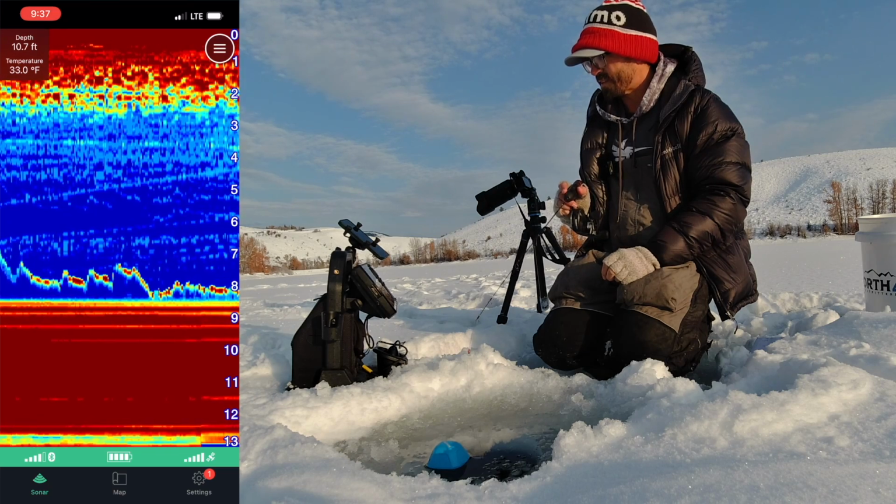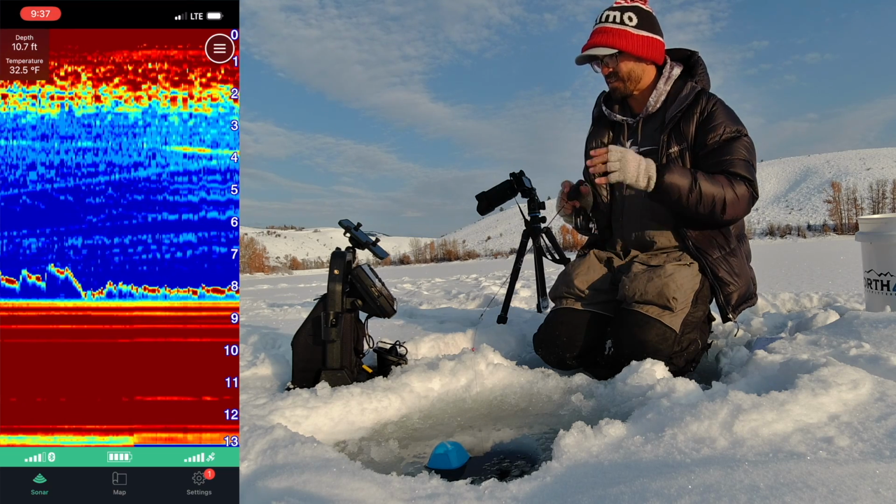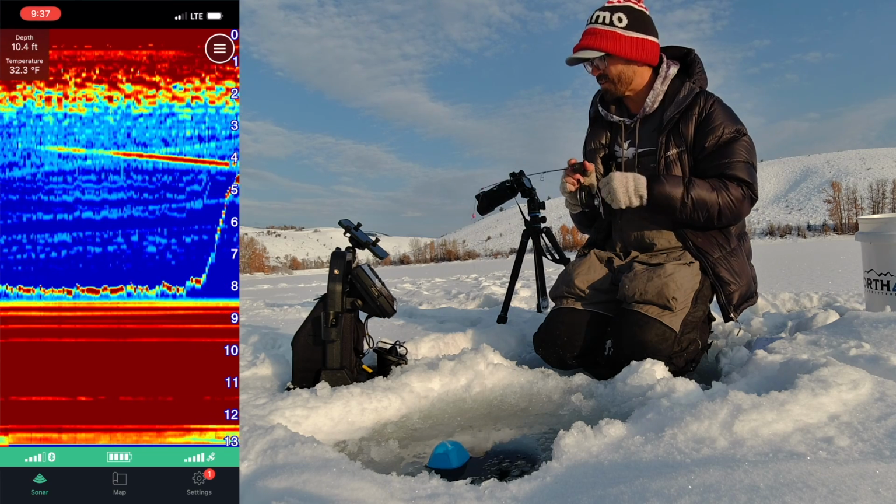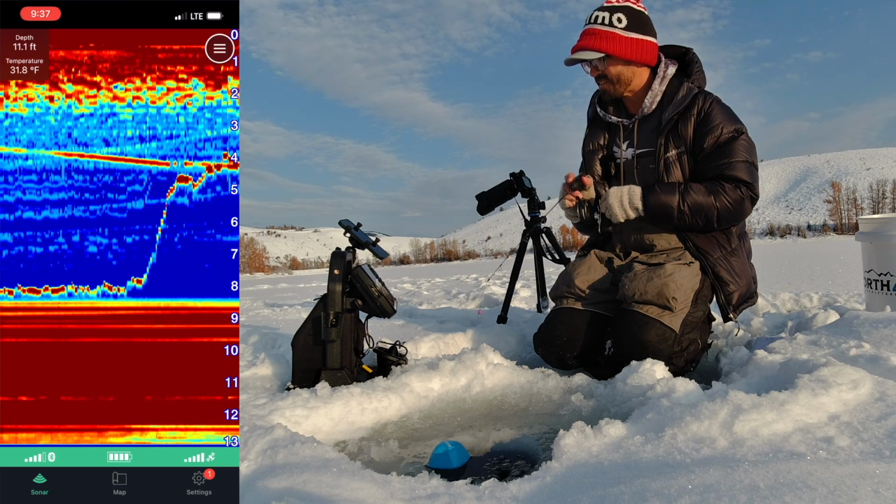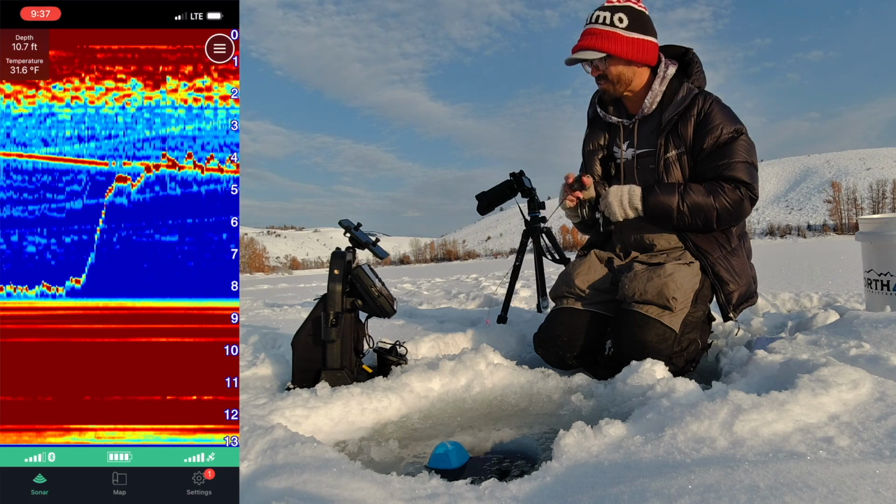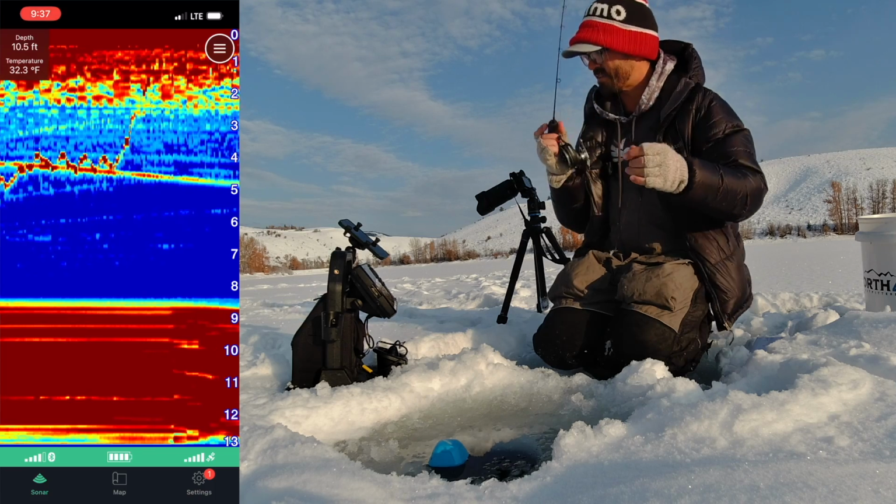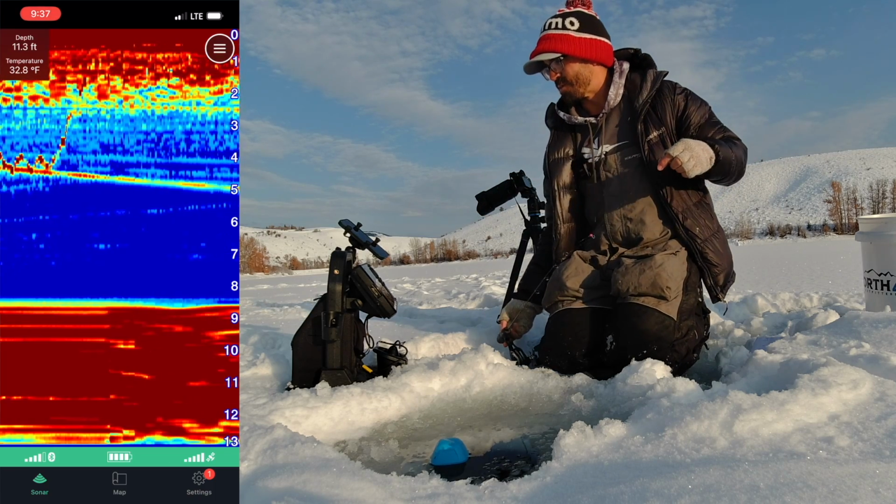I'll say one thing that I've noticed with the Striker is that it does struggle a little bit more in terms of, is that a fish up here, up higher? Or is that just something falling? I think that's just something falling. Oh, yeah, my bait came off. You can see my bait falling down there.